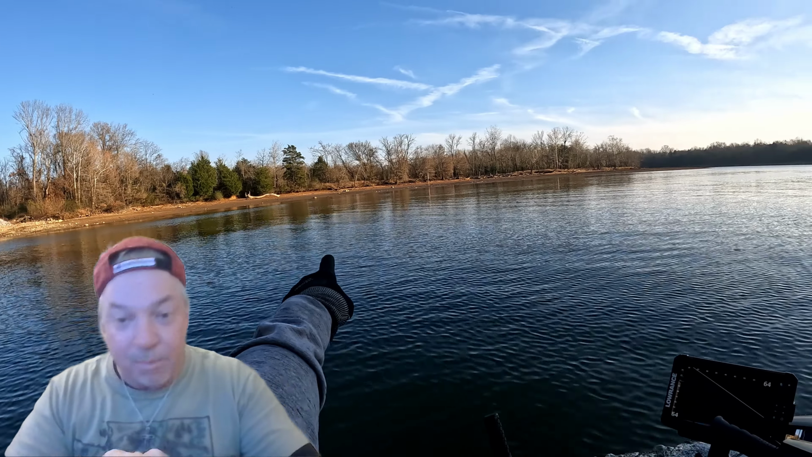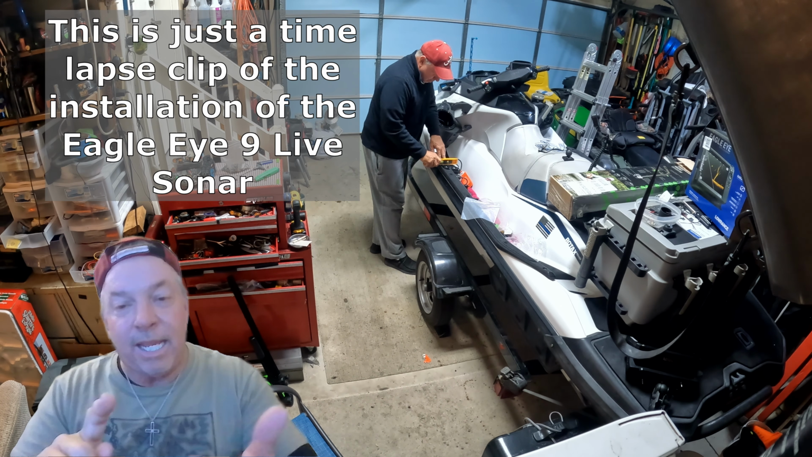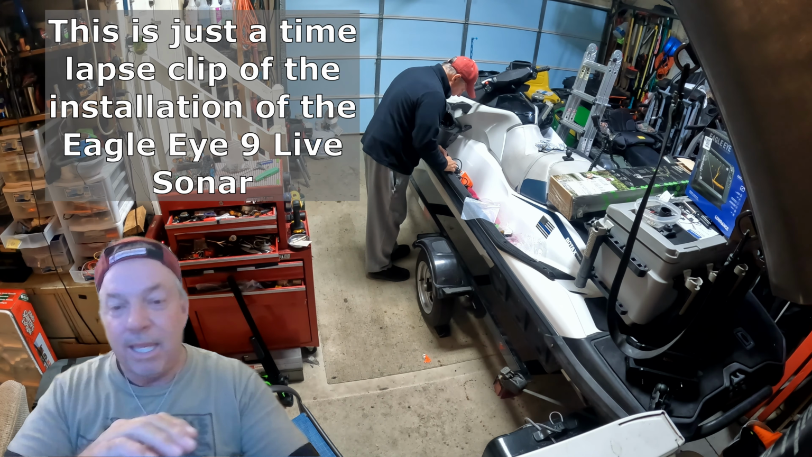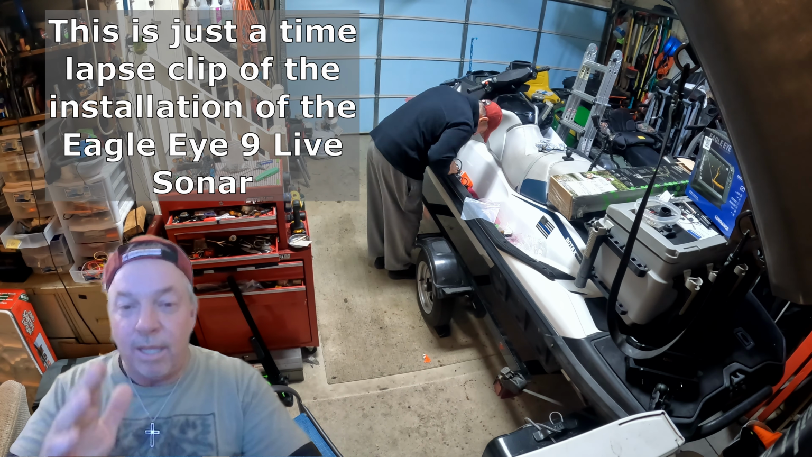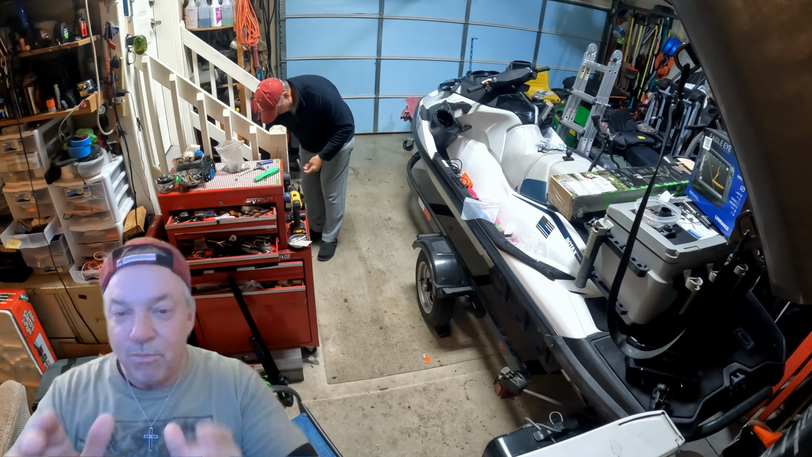Obviously, it is not that good, but it didn't cost $3,500 or something in that nature, and it doesn't weigh that much, and it doesn't take that much power. I've got a small battery powering that thing. Man, this is exactly what FishPro lovers, jet ski fishing people need.